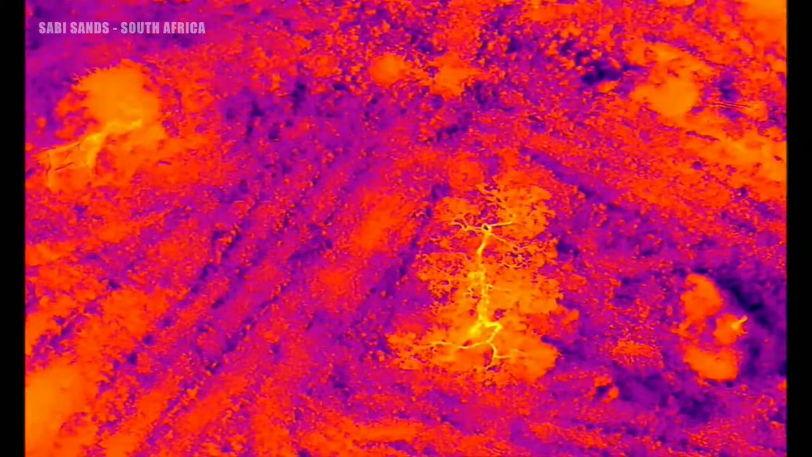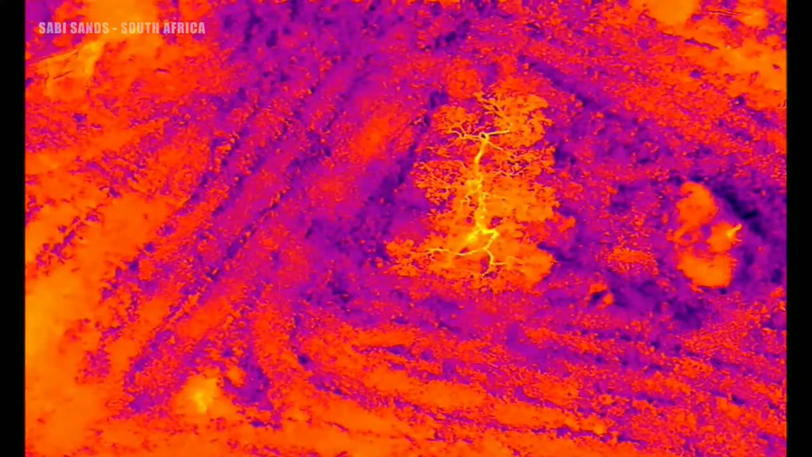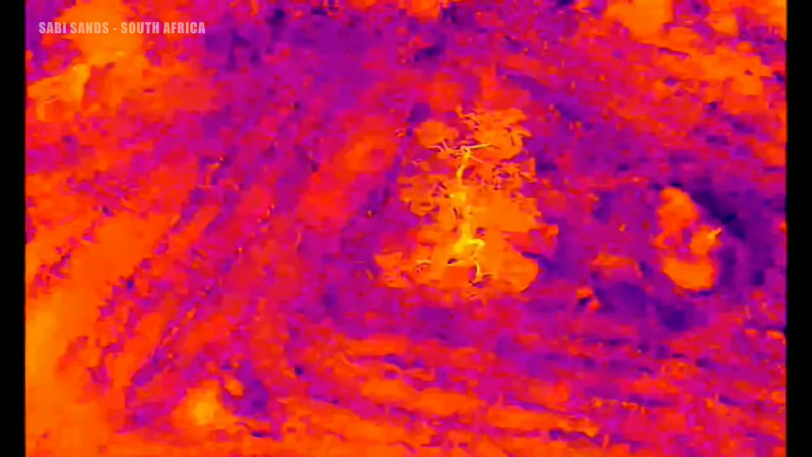At least it looks like a tall apple leaf. It's above it now. Copy that. This is a large marula, but still impressive to identify trees from a drone. I'm below this large marula now.